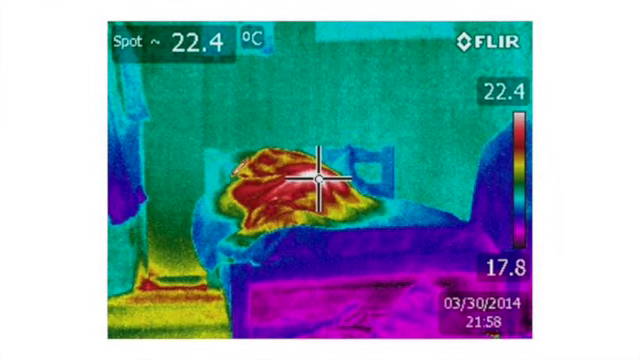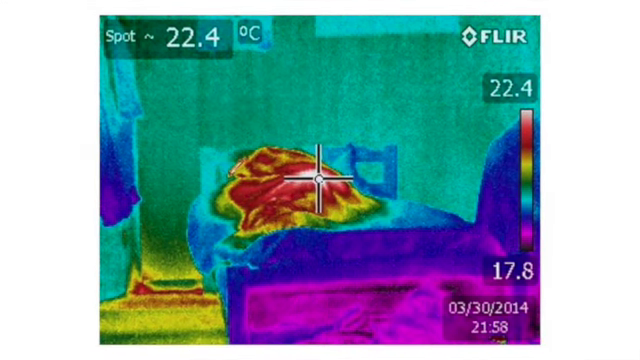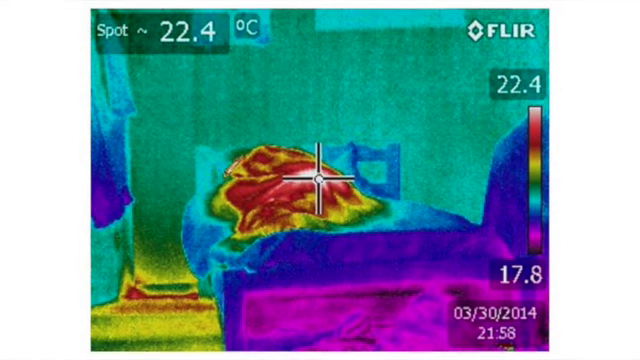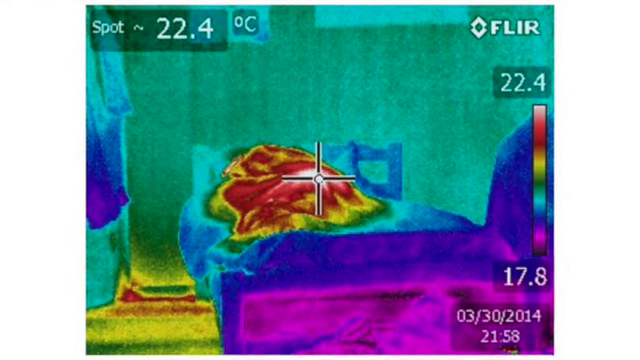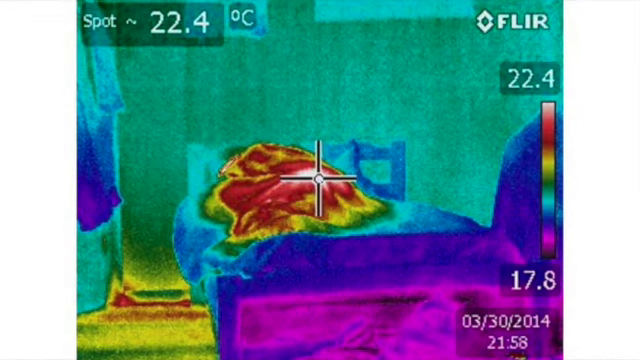And another interesting thing about thermal imaging cameras is that, unlike us human beings, they can see in the dark. I took this image of my son fast asleep in his bed in the dark. He was obviously very warm and cosy under his quilt.